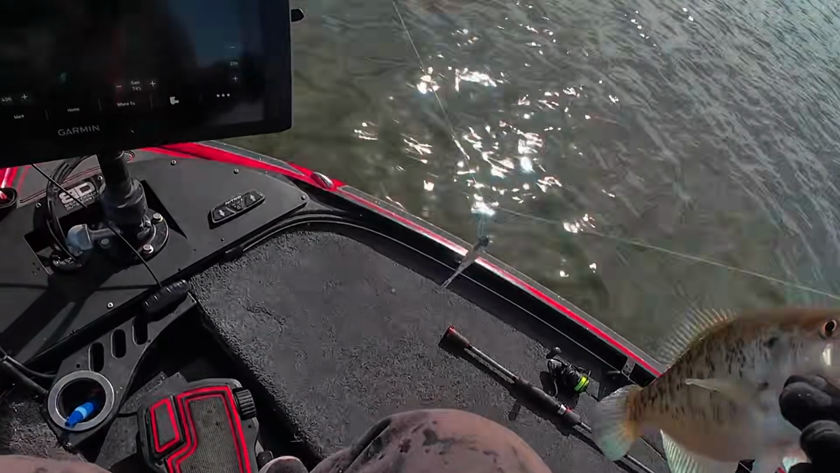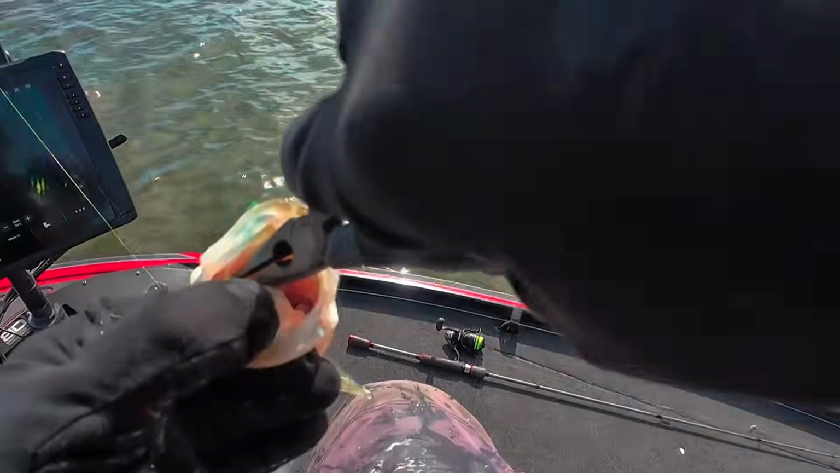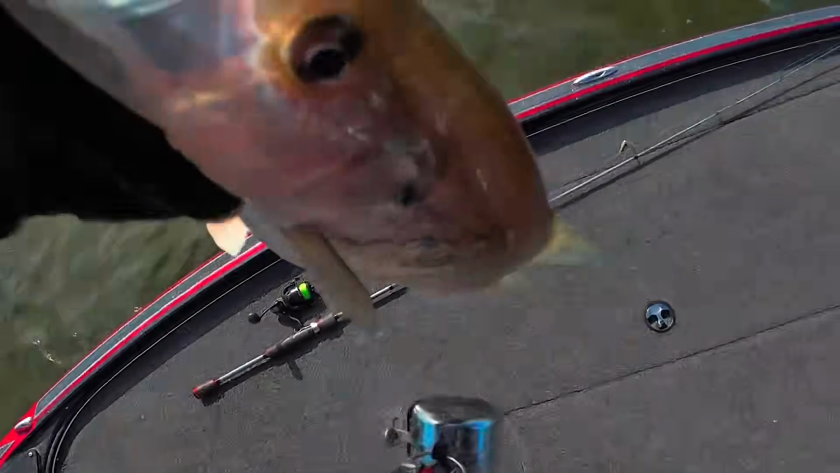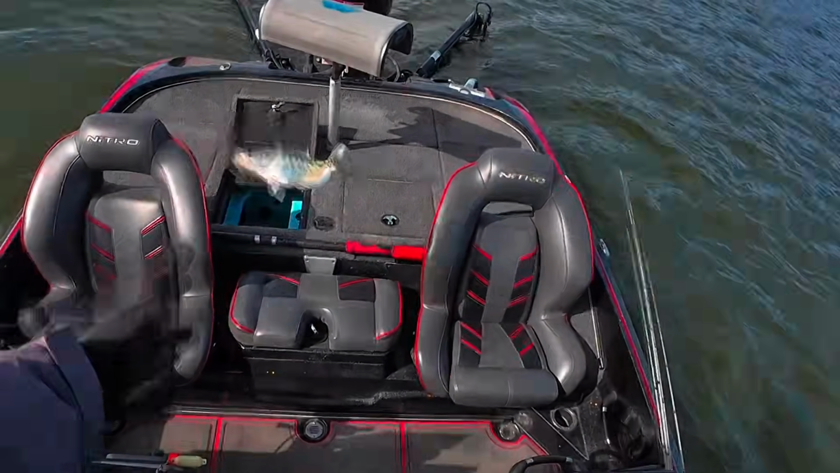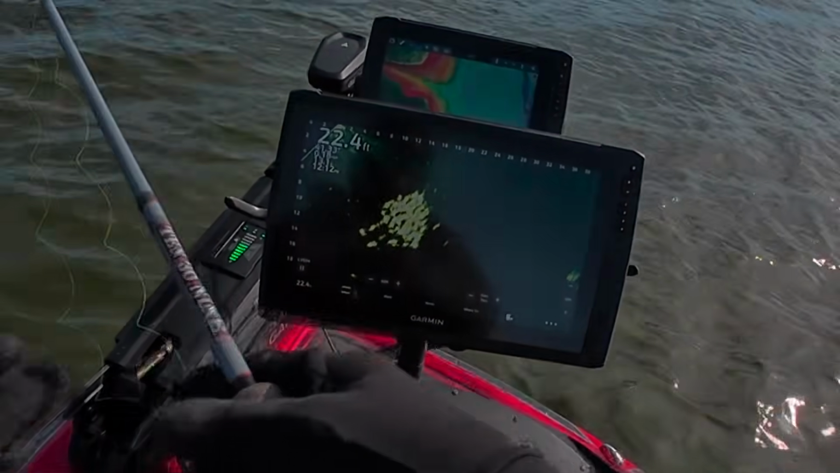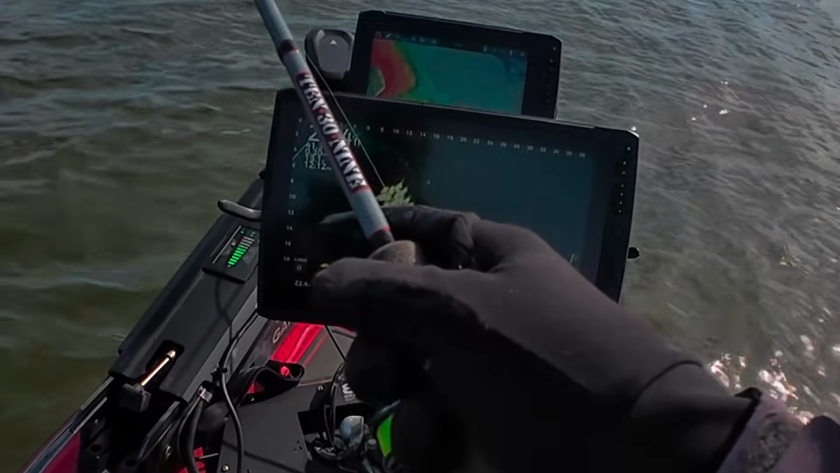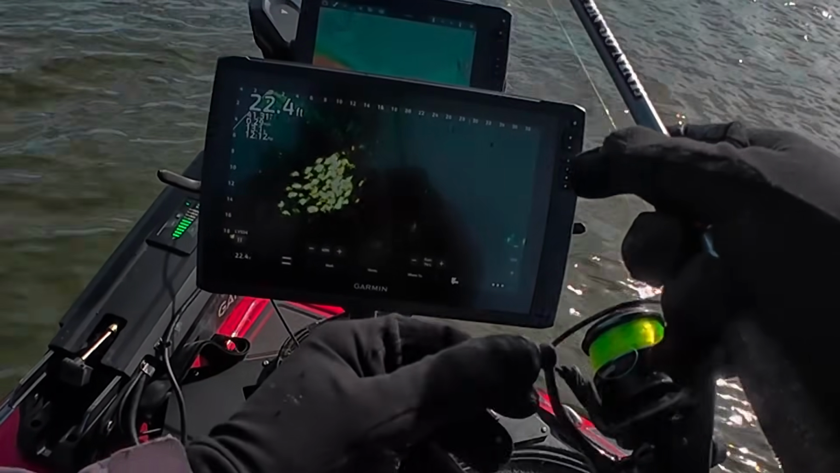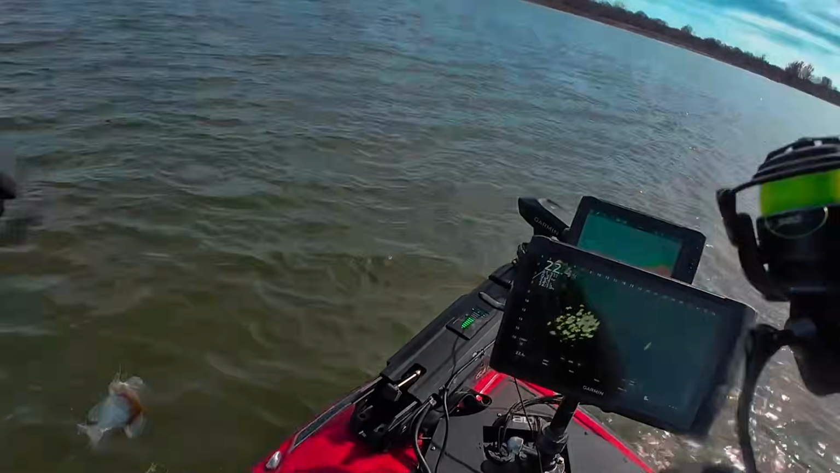You ever caught one fish with two jigs at the same time on the same rod and reel? I know it didn't happen like that, but that's the way it looks. Good 12-inch fish there. Pitch it back out. Here we go. Right there, perfect. Here comes some. Got him. Smaller one.